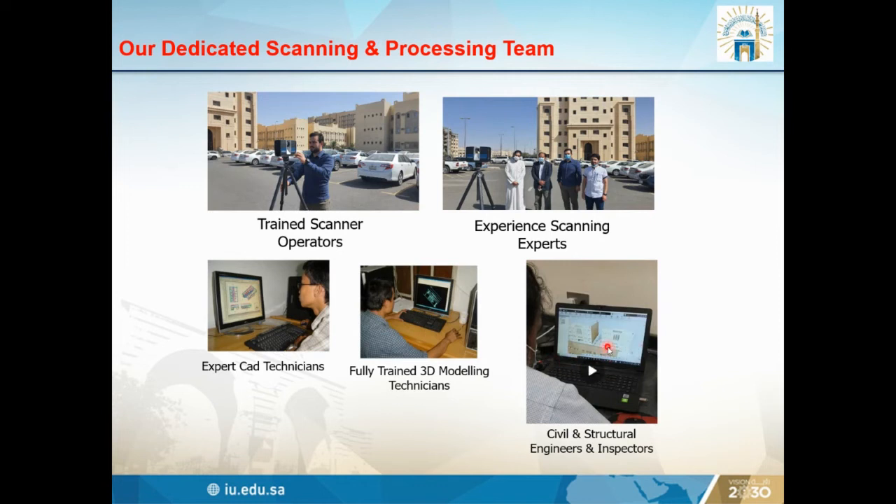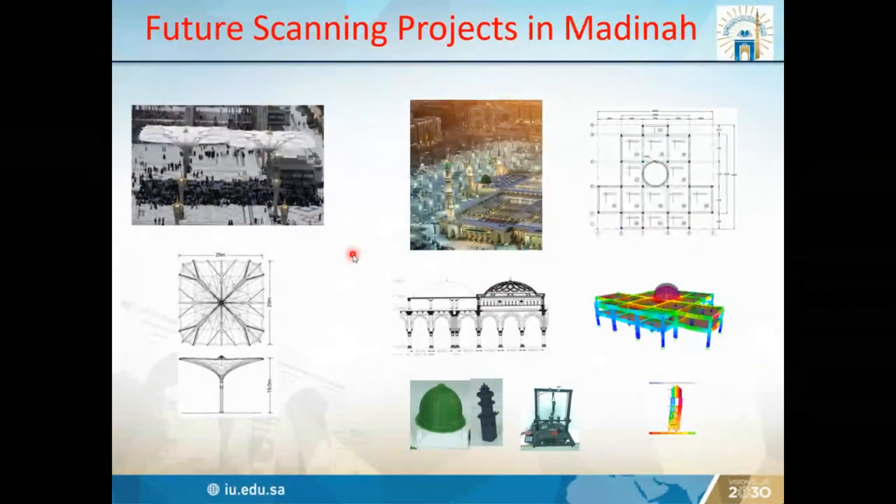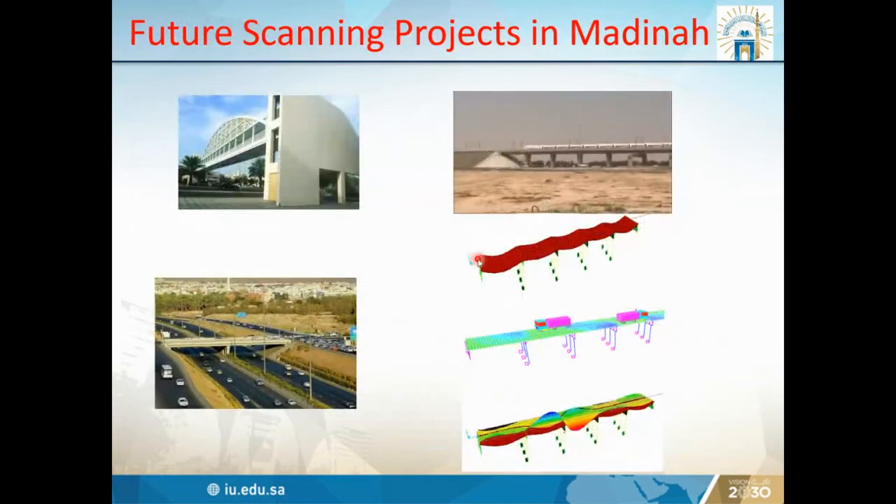And then we also have several structural experts. Hopefully we will do more projects in Medina. So this is one of the umbrella projects. This is some of the wall arches, Masjid Nabawi, and this is the mosque analysis. This is showing the analysis result. Still, we will do the scanning for those projects, and hopefully we will do some 3D printing also.